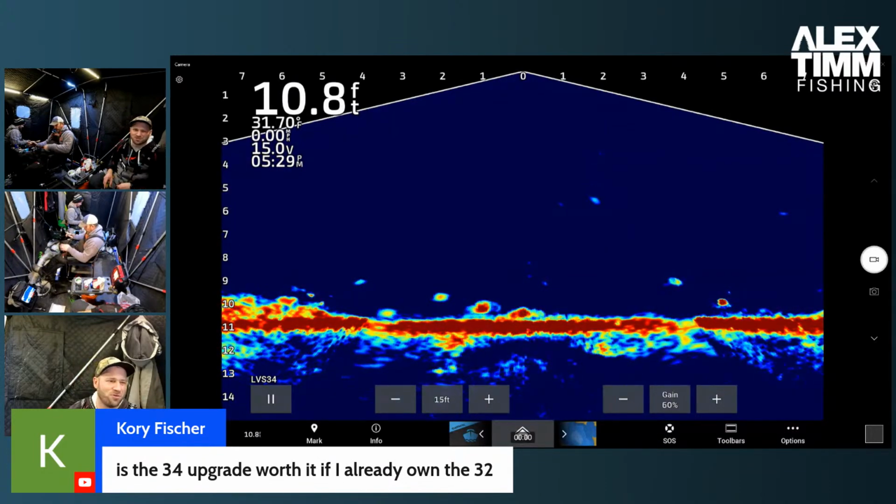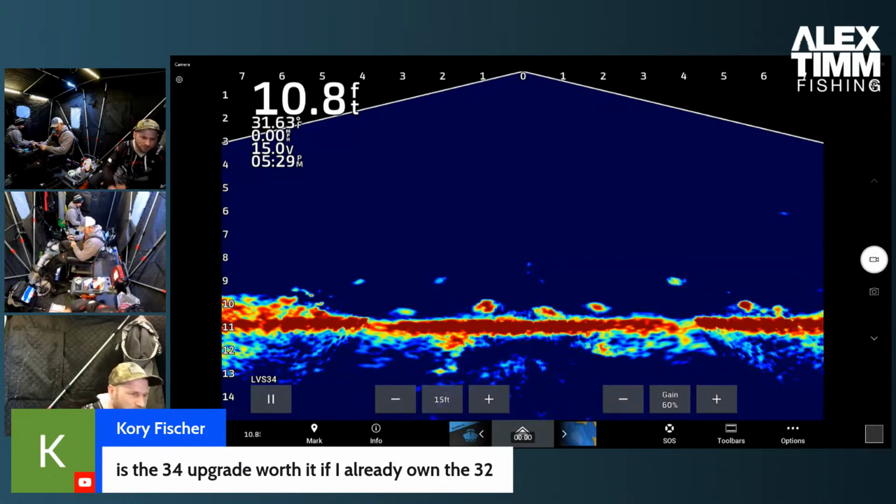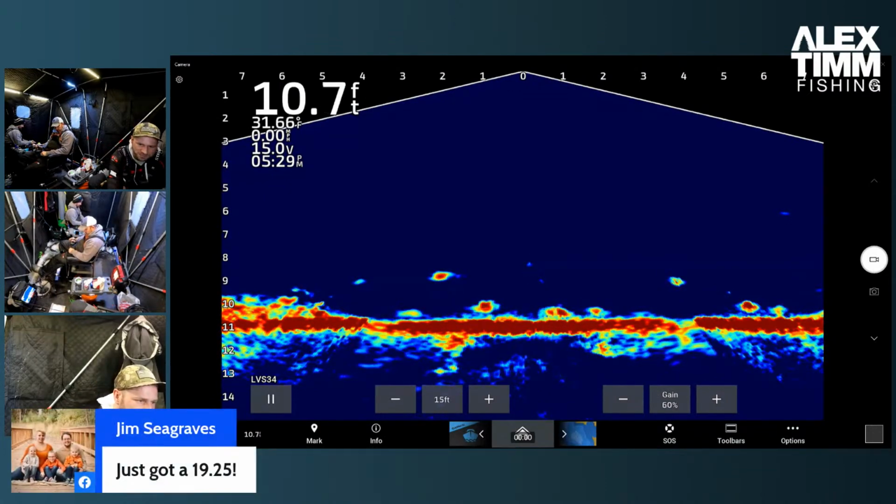Because the LVS 32, right, you're kind of pushing it if you get past that 80 mark, whereas with the 34, you can get to 100 without a problem in terms of that forward range and not having it degrade the signal too much. And it's all just because of the way that they reshape the crystals in it.